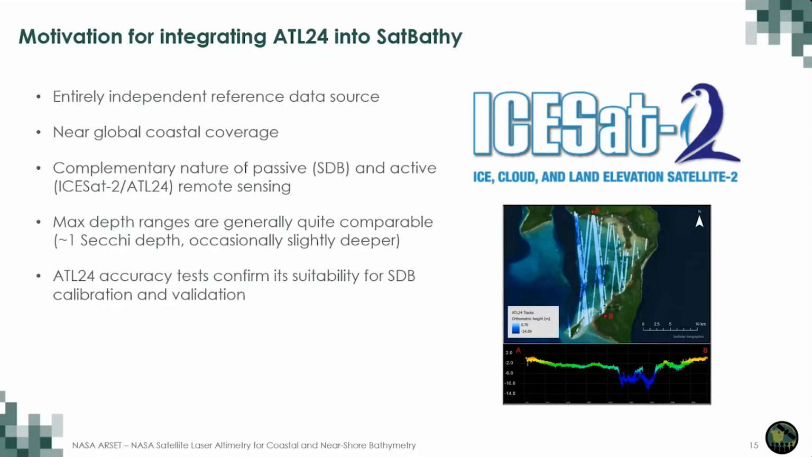Like I was talking about with the future of SatBathy, the reason we're interested in near global coastal coverage is because we were asked to expand SatBathy to not just create bathymetry for the United States, but to go globally, to work with our federal partners and with Coast Survey. So the global coverage is very advantageous, as well as the accuracy tests to assure us that we're using reference data that's suitable. So that's a really incredible option.